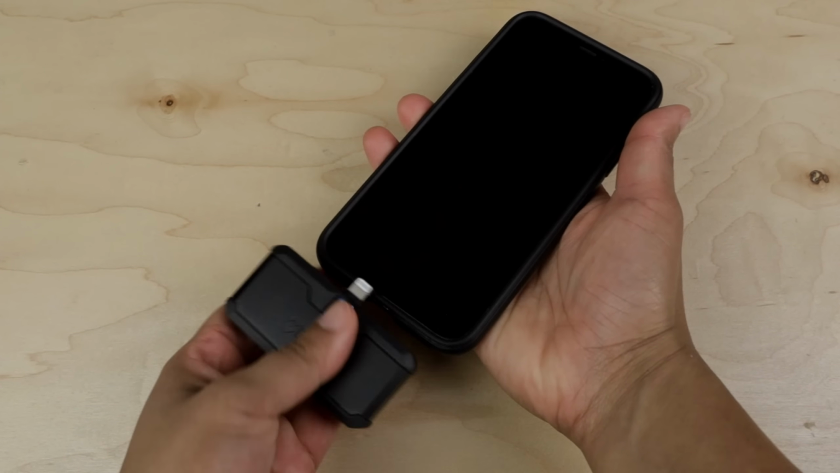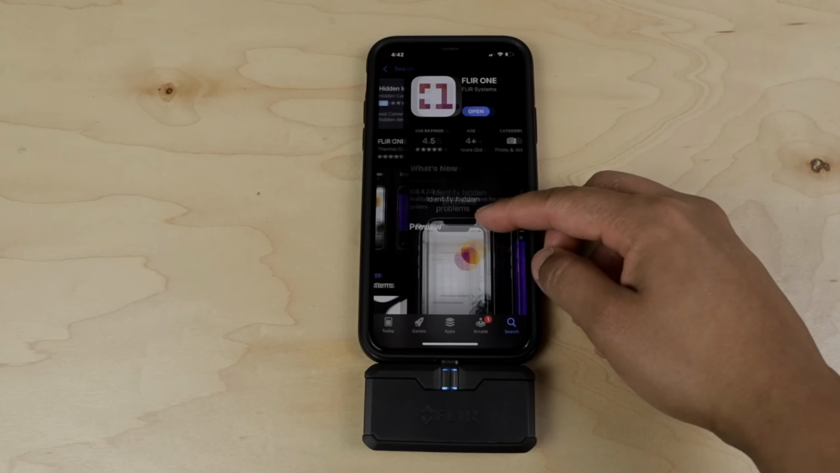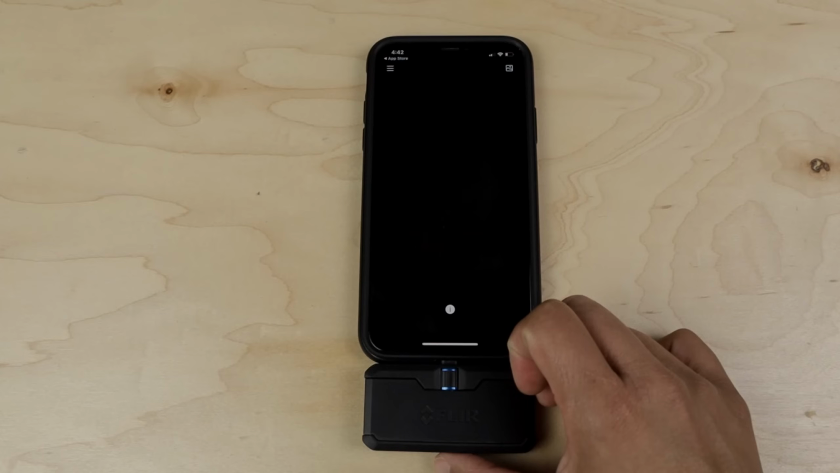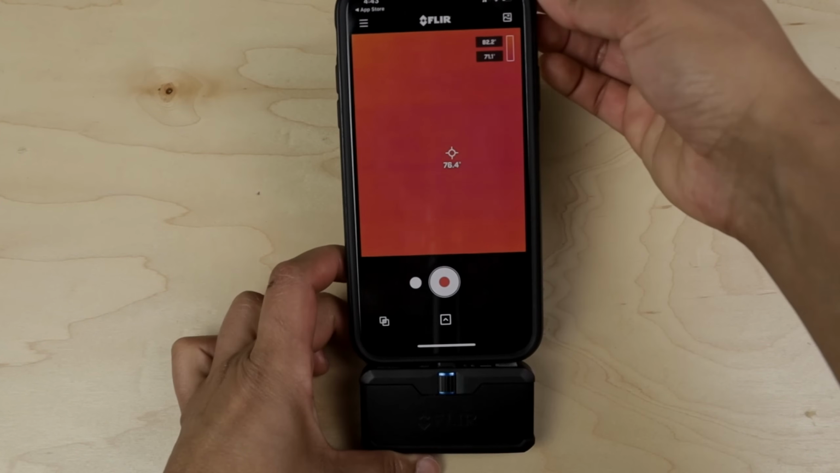To use the FLIR thermal camera, plug it into your charging port and tighten the dial. Install the FLIR ONE app on your phone and then open it. Hit the power button at the bottom of the thermal camera and wait a few seconds for it to connect and calibrate.